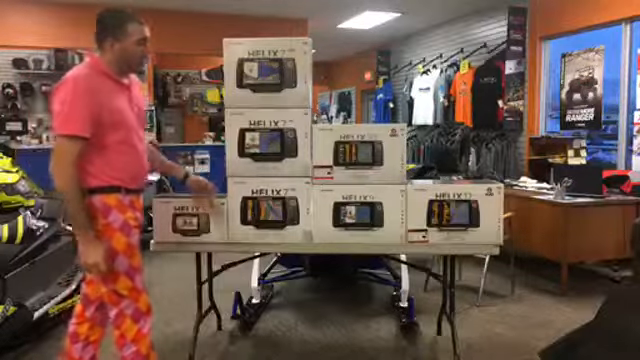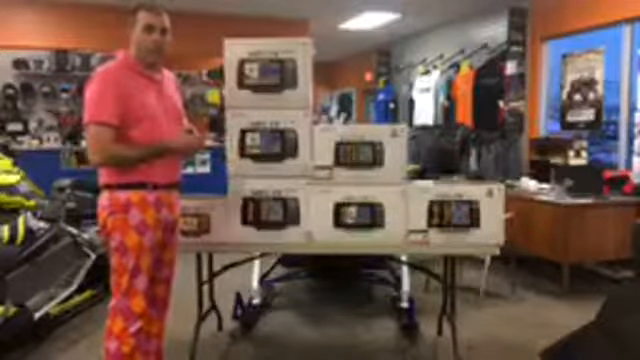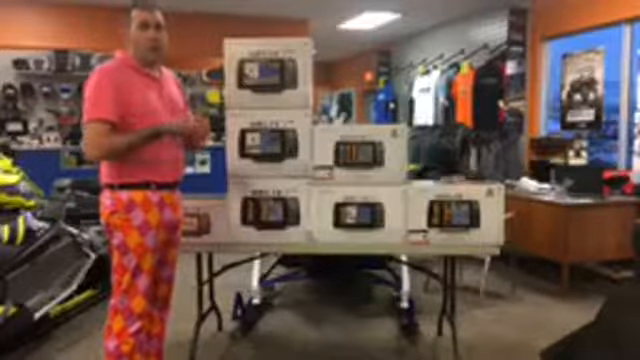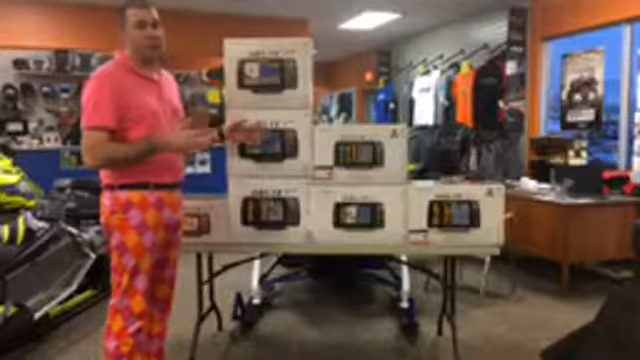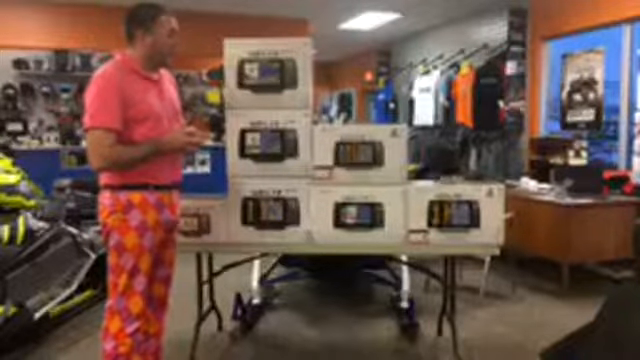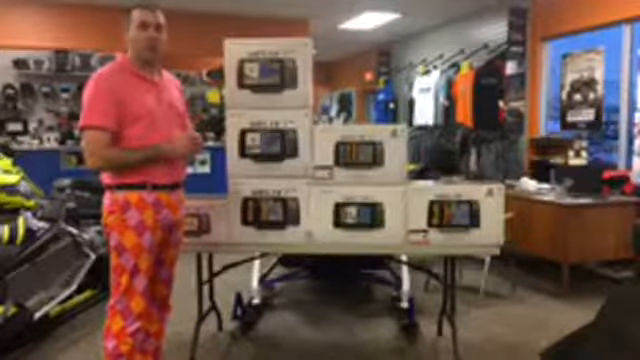Now in the 7, the 9, the 10, and the 12, you can get these in GPS sonar. You can get them in GPS sonar down imaging, or you can go all the way and go GPS sonar, down imaging, and side imaging. So when you go with a side imaging unit, you get every single technology. And I will say we sell more side imaging units than anything. Most people that are going to put a good unit on their boat, they want side imaging.